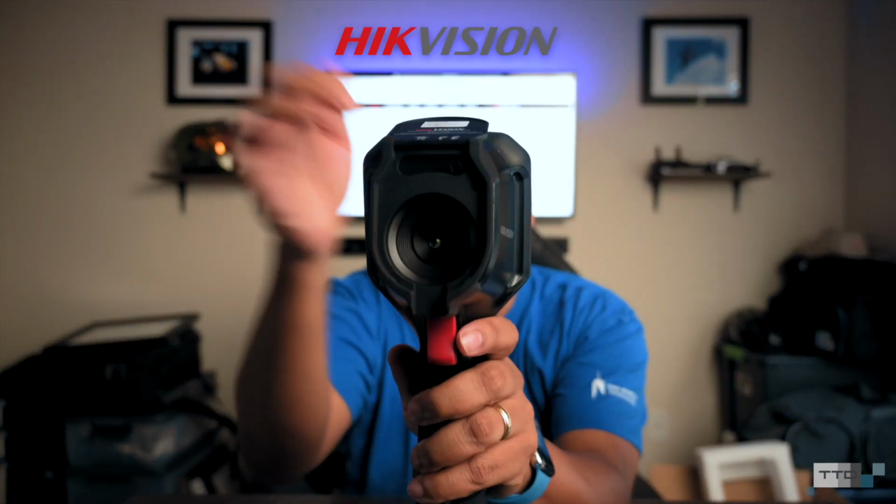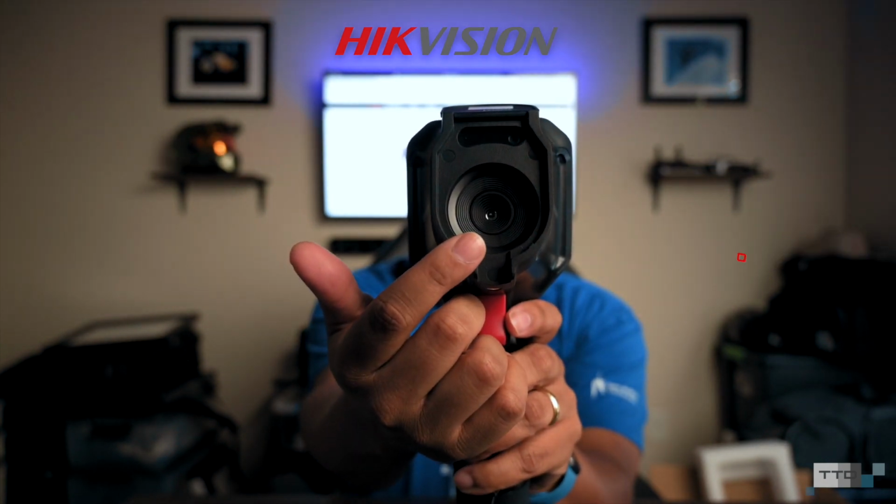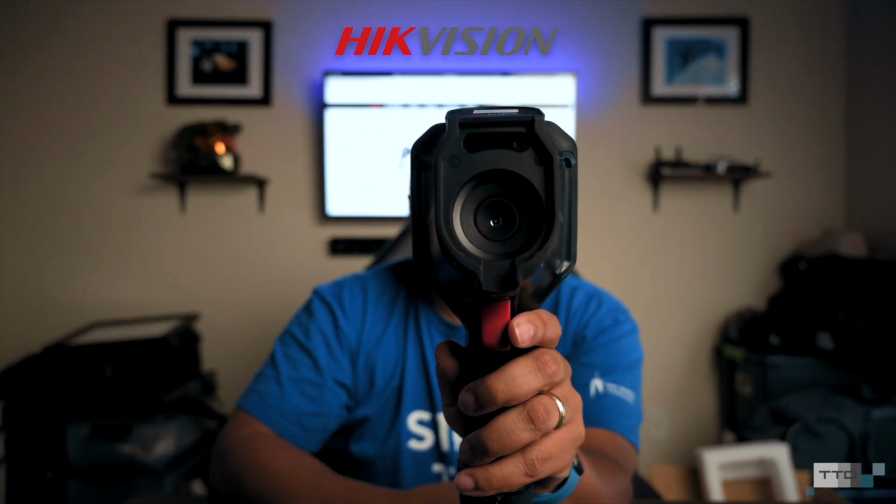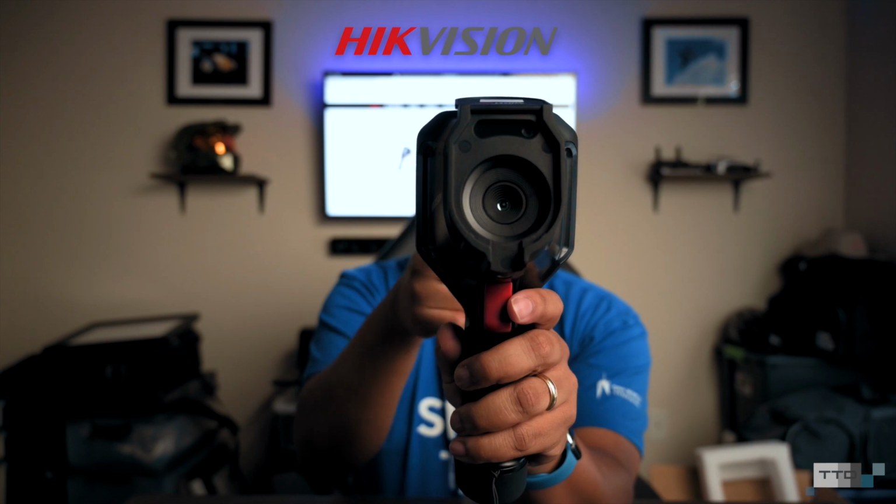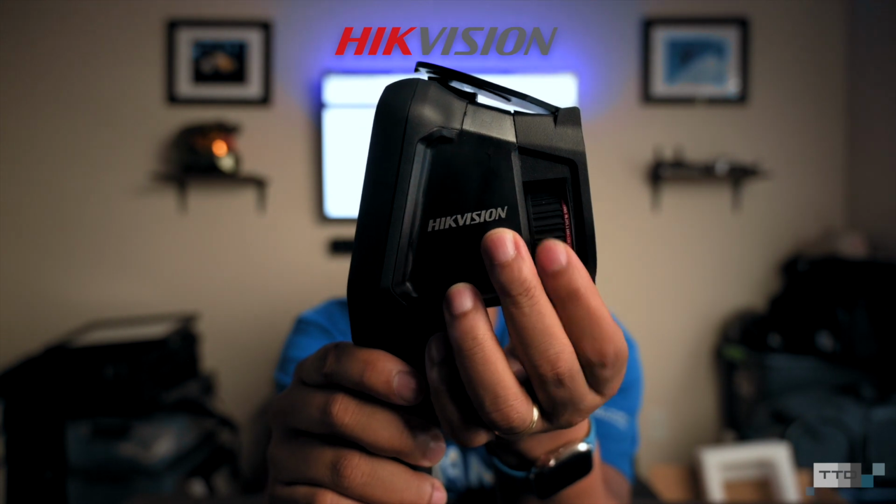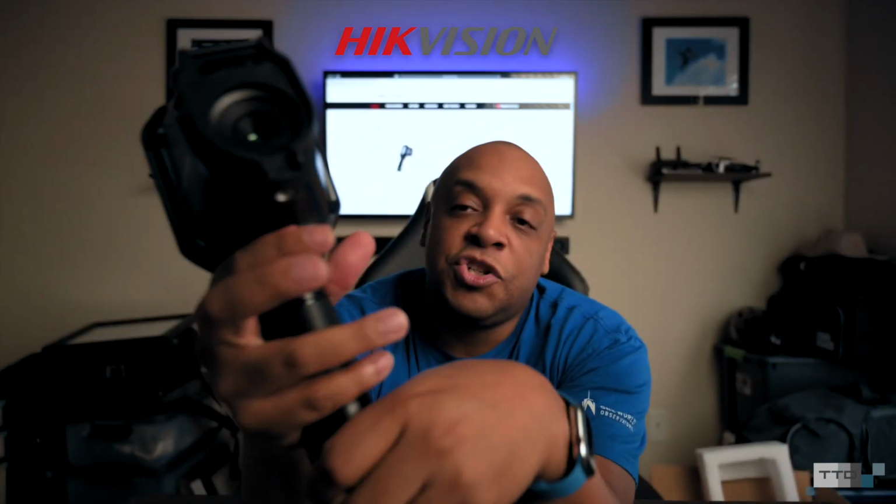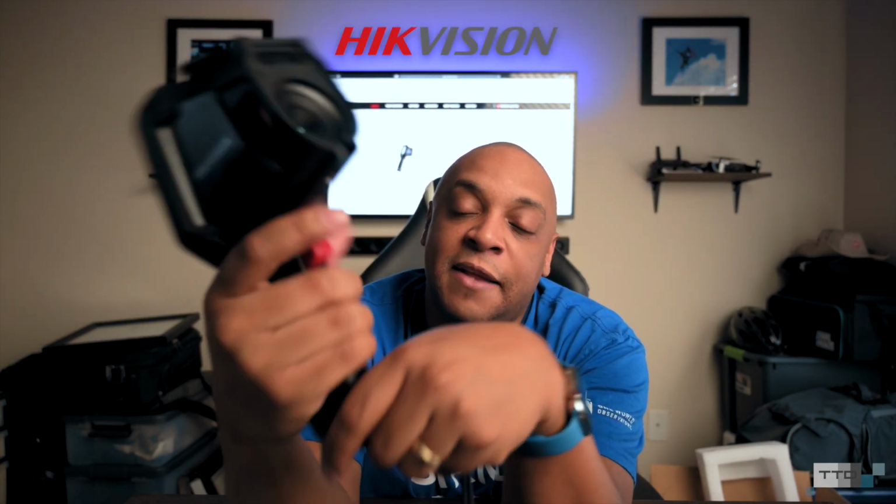So as I flip this up, you can now see that you have the thermal lens here, and then up top, on the other side, there's an 8 megapixel image sensor in there, so you can actually get a dual image to see the actual person that you're seeing the thermal reading on as well. This little wheel on the side is a focus ring, so it helps you to focus in and also dial in that thermal range. It's one thing about thermal cameras, they do have a range in there. And as you notice, there's a trigger right here, and I push that trigger down to actually activate and scan.